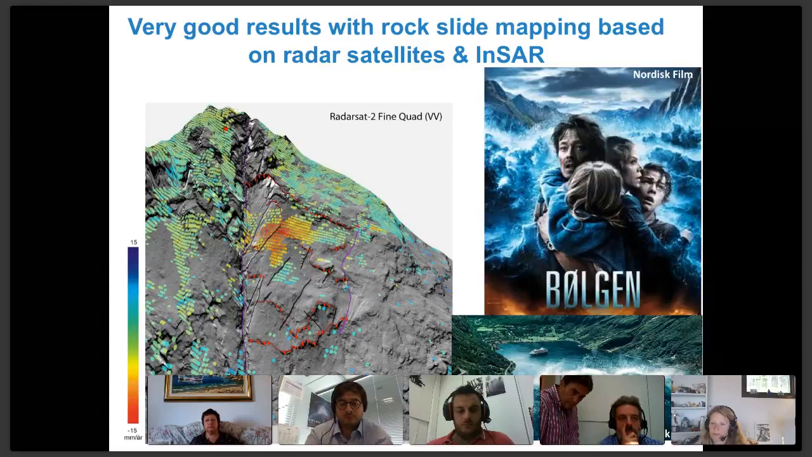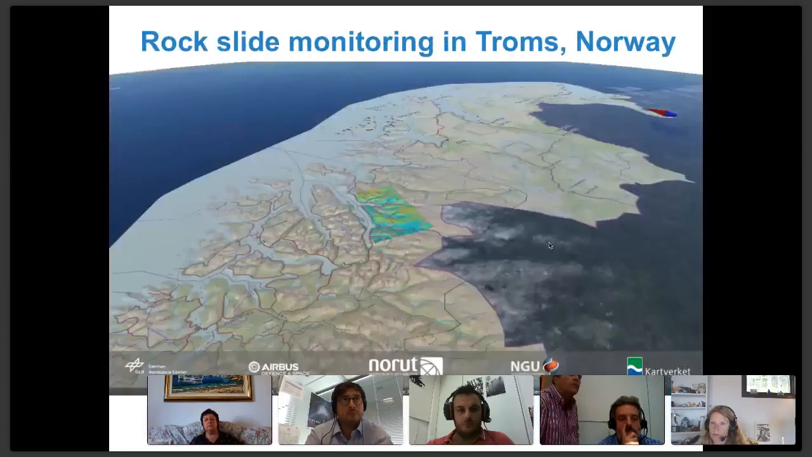And what we have been seeing when we began using Radarsat for the western part of Norway and northern Norway, like we are seeing here, when we began to study this, we found many more mountains that were on the move than we knew from earlier.